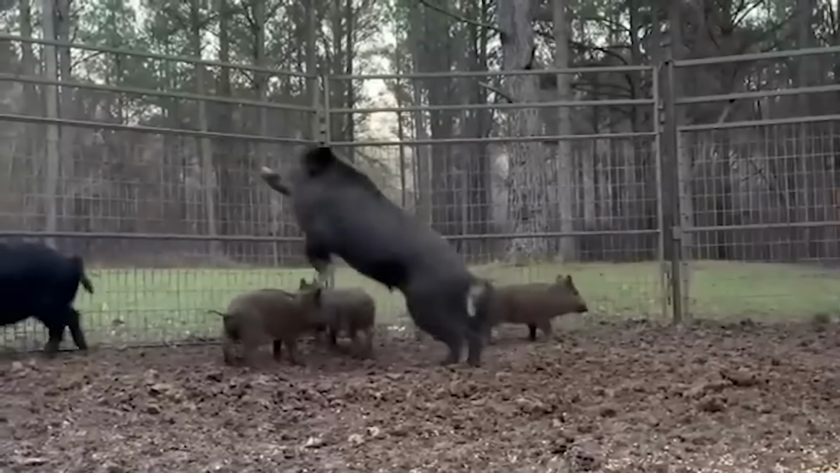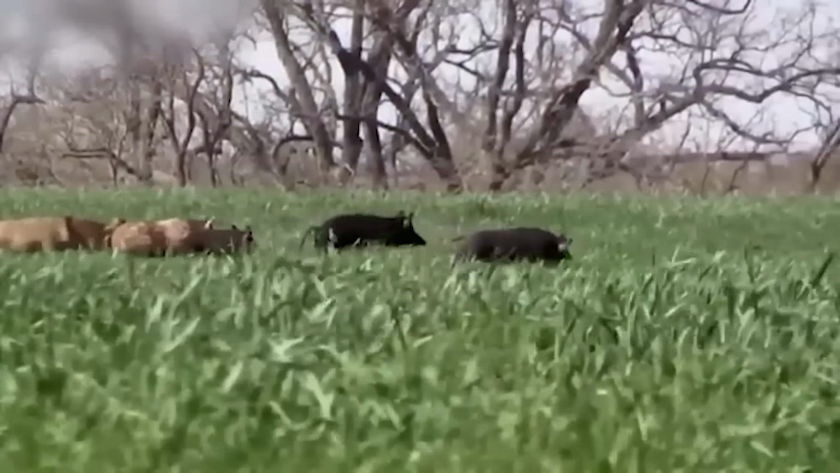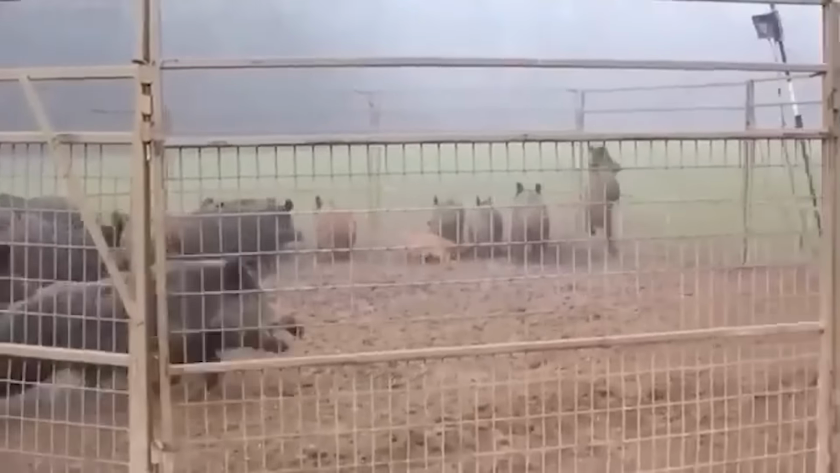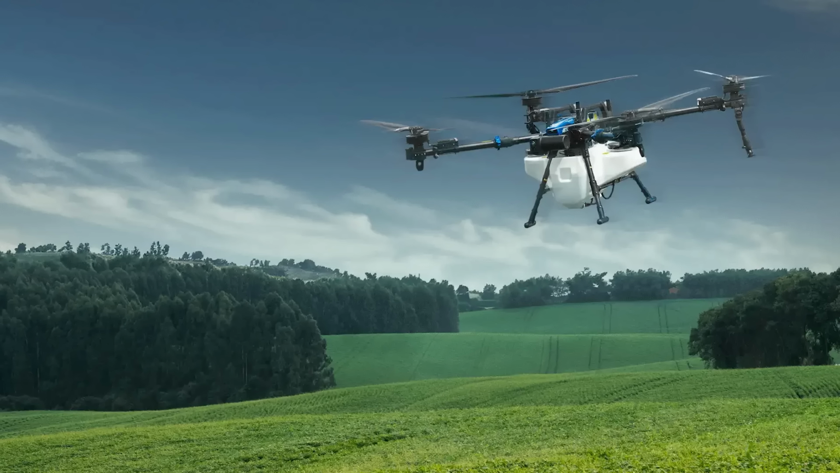But none of it was enough. Helicopters scared the herds before shooters could even get close. Balloons drifted with the wind and couldn't track a moving sounder. What Texas actually needed was something that could see everything in total darkness without the hogs ever knowing it was there. That's when wildlife officials turned to an unlikely tool already sitting in warehouses across the state: consumer-grade thermal drones.